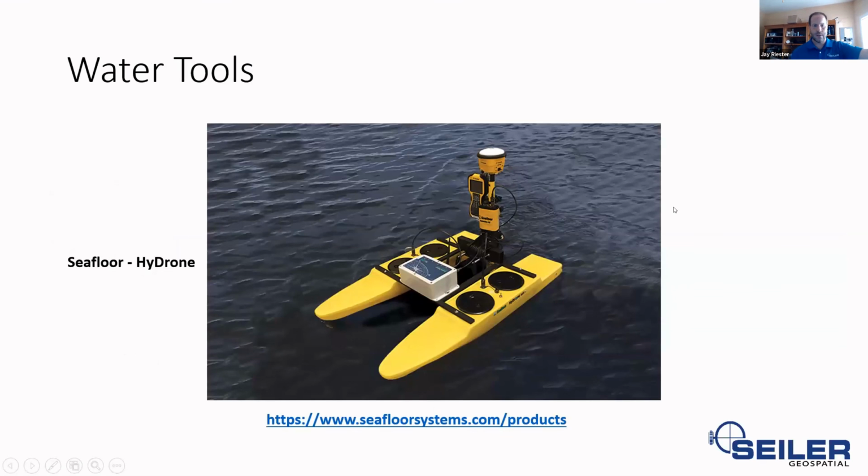All right, lastly then, if you go into the water, we do rent this particular boat by Seafloor, included with some Trimble gear, if you will, out of our Franklin office. Steve Grady is the one to contact for that. Let us know if you ever have any interest in doing any bathymetric scanning, so to speak, and data collection.